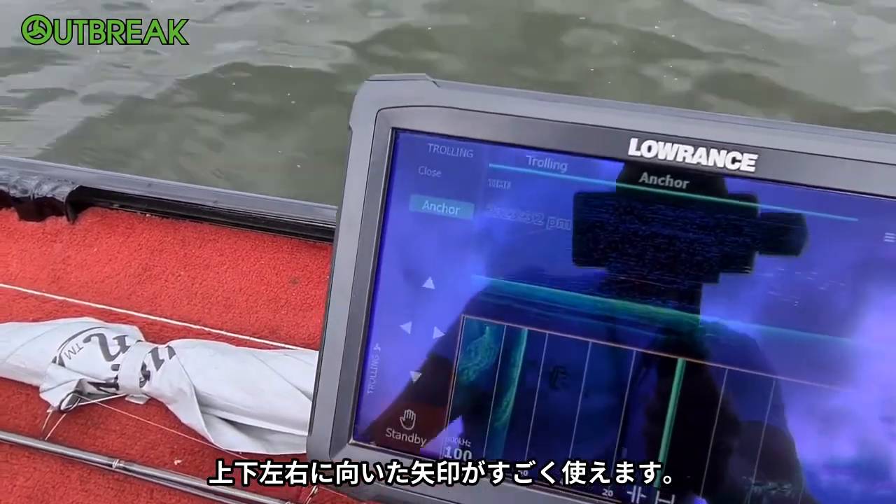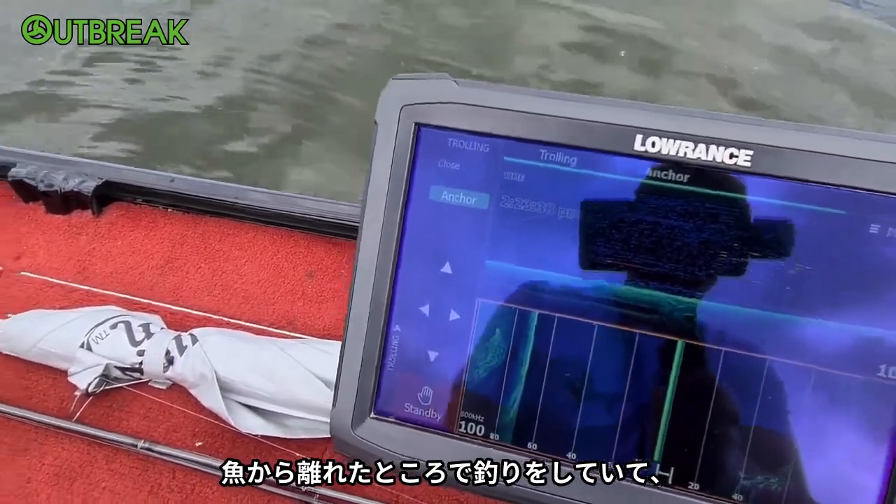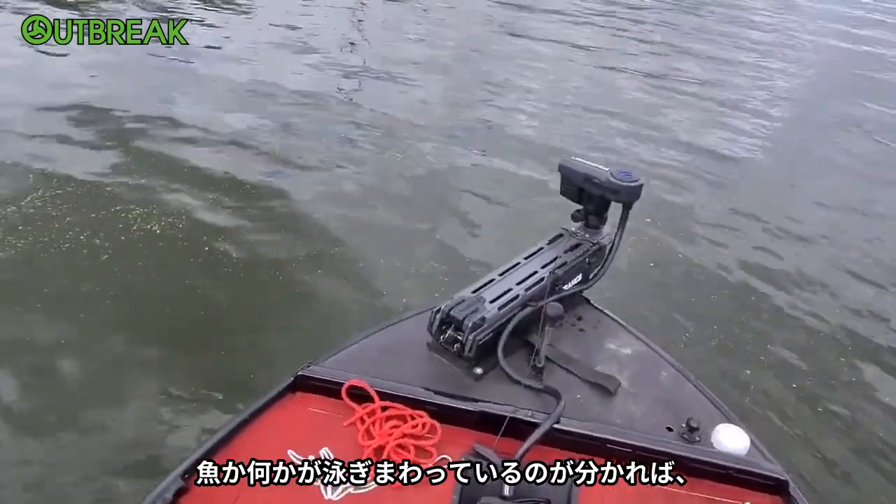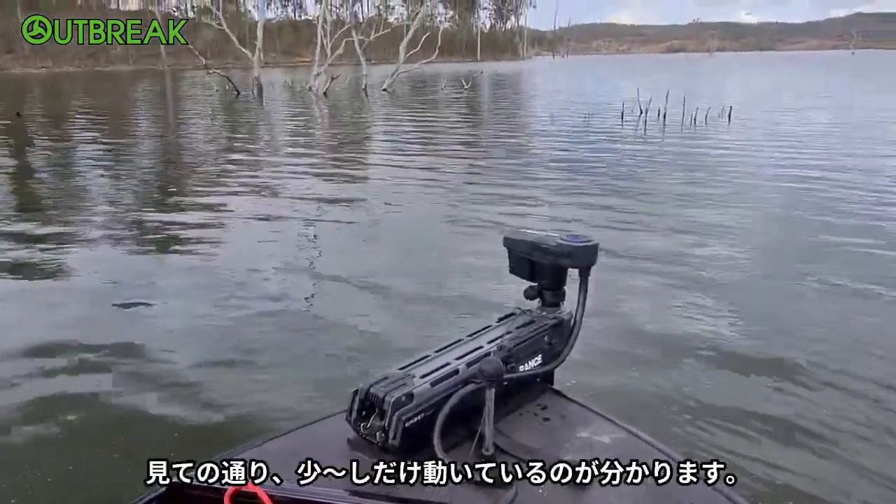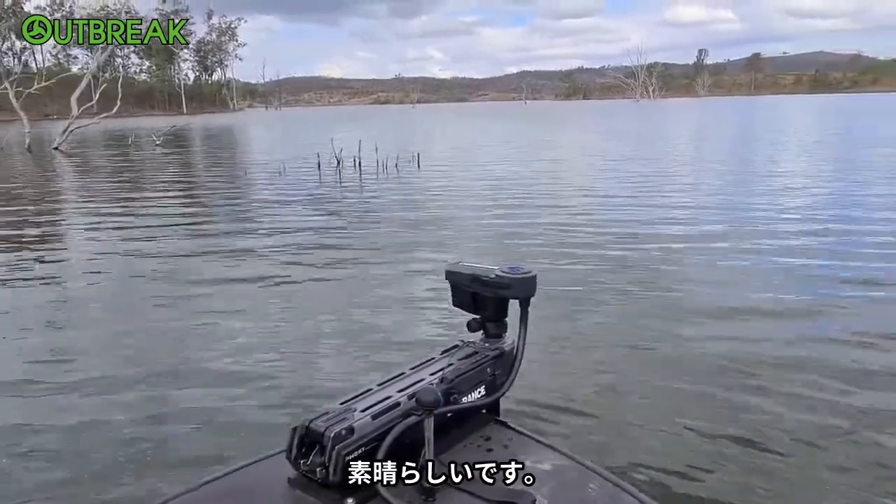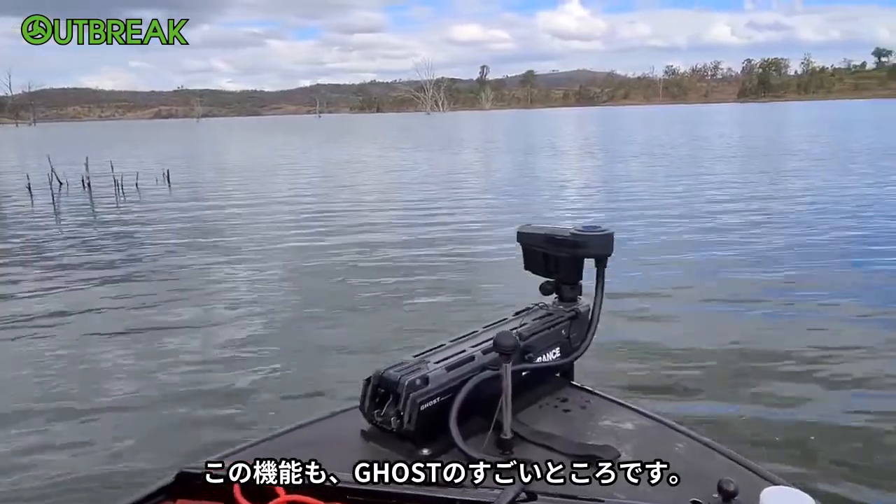They work really well. I find these so handy when you're fishing flats and you're moving away from fish, or the fish are moving around. All you need to do is push left or right, and you can see it moves the smallest little amount, which is great. So you can really fine tune where you want your spot lock to sit. It's another great feature that they have with this motor.